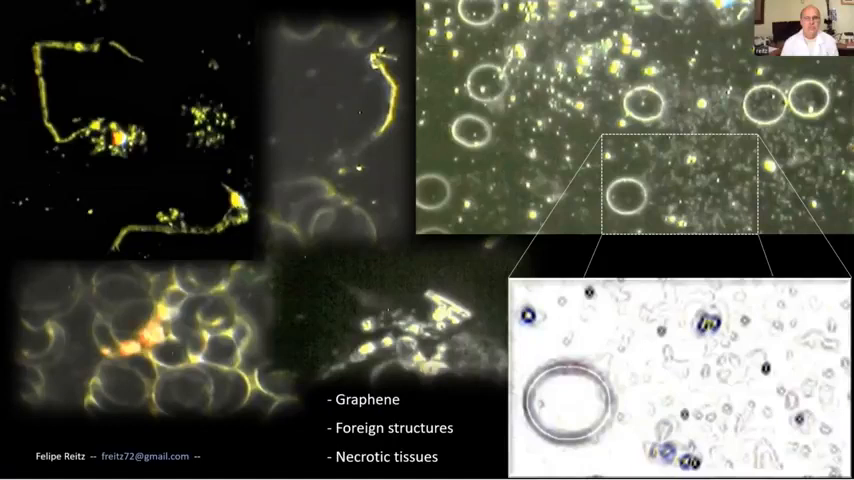We're assuming it's graphene hydroxide, but you also have found this. Yes, I believe that we are talking about the same thing, but I cannot confirm 100%. I didn't study that in detail. The picture below that, if you go to the one below that first, leave the best for last.